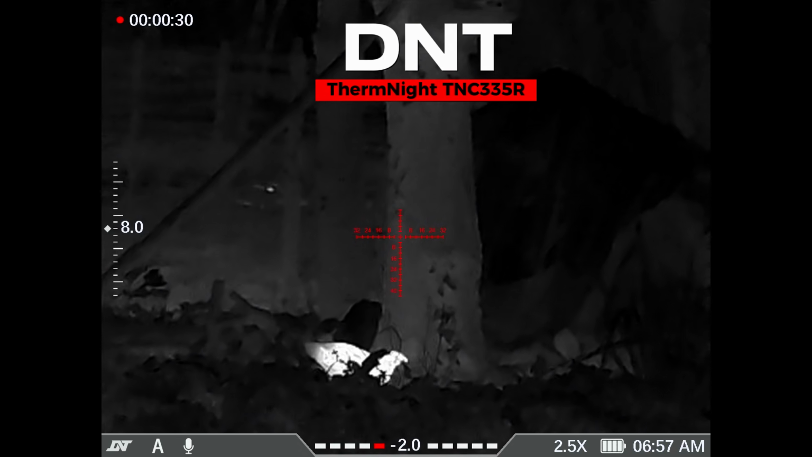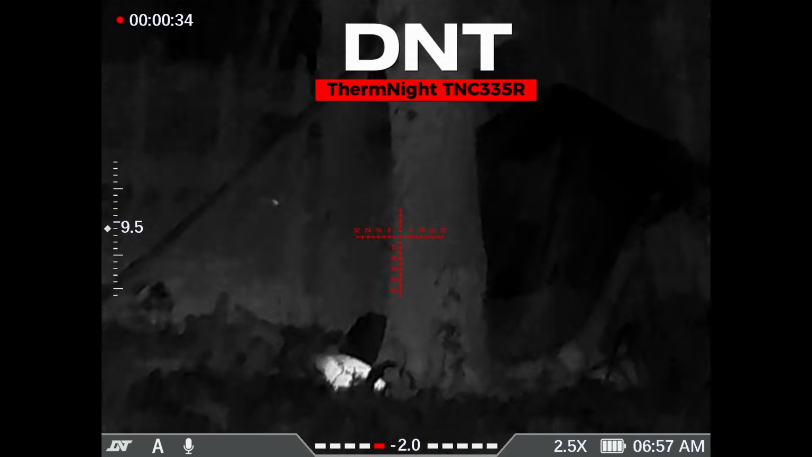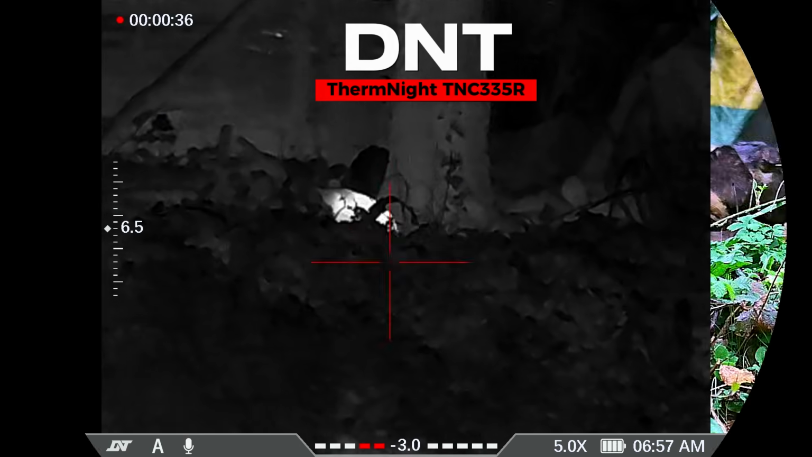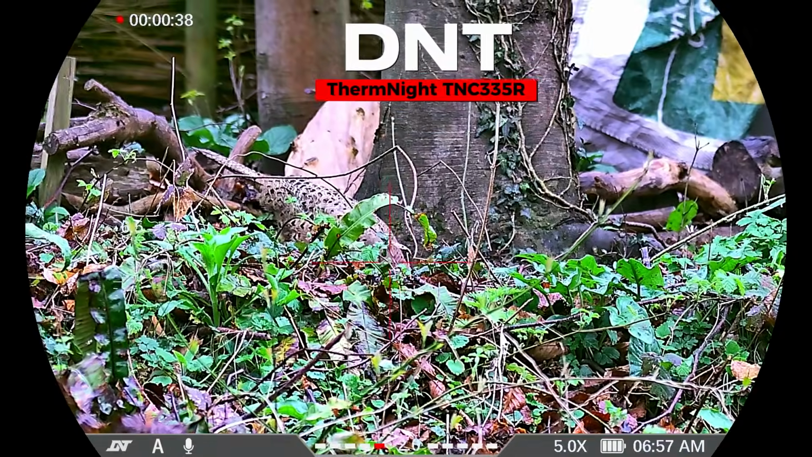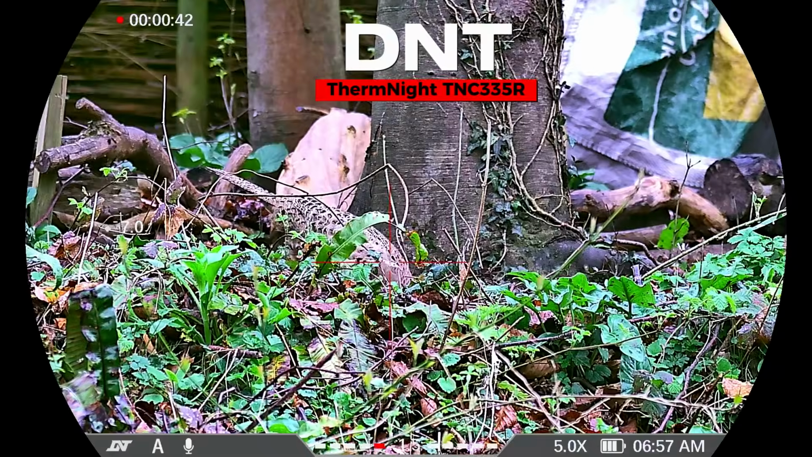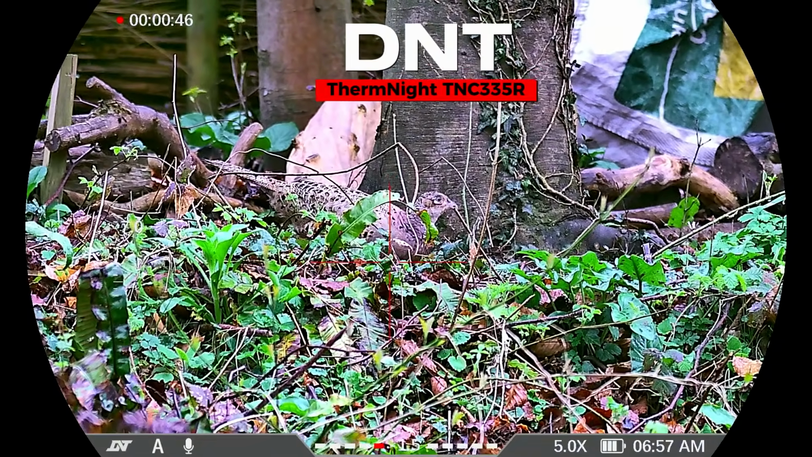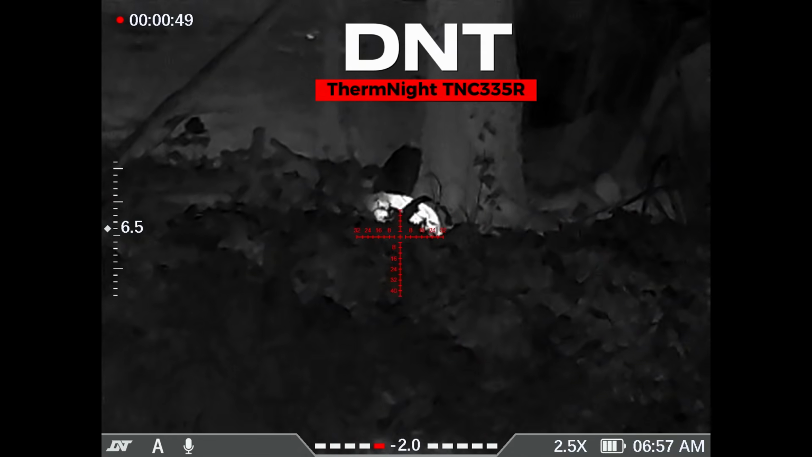When you consider that you've got a day and night optic combined with a thermal optic, with a laser rangefinder and an IR torch, all in one tiny, lightweight, easy to use package, I just have to say I think this is incredible value for money.